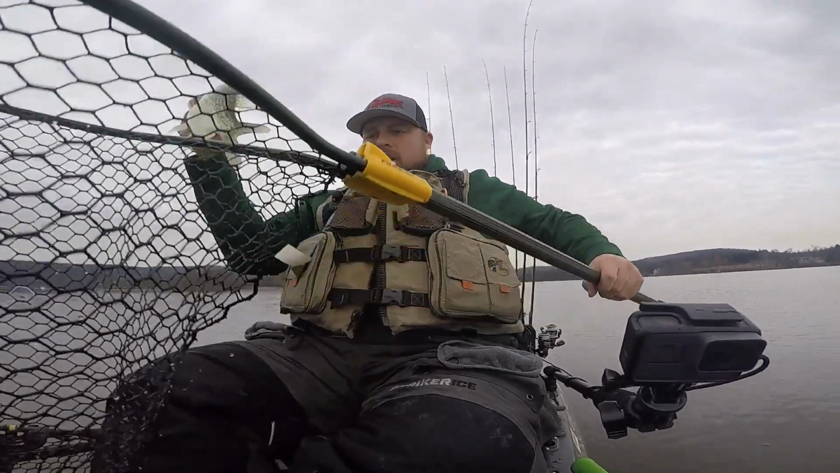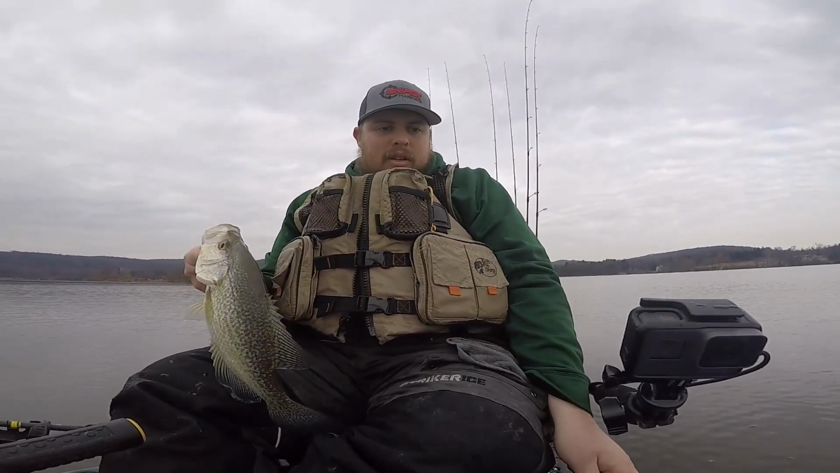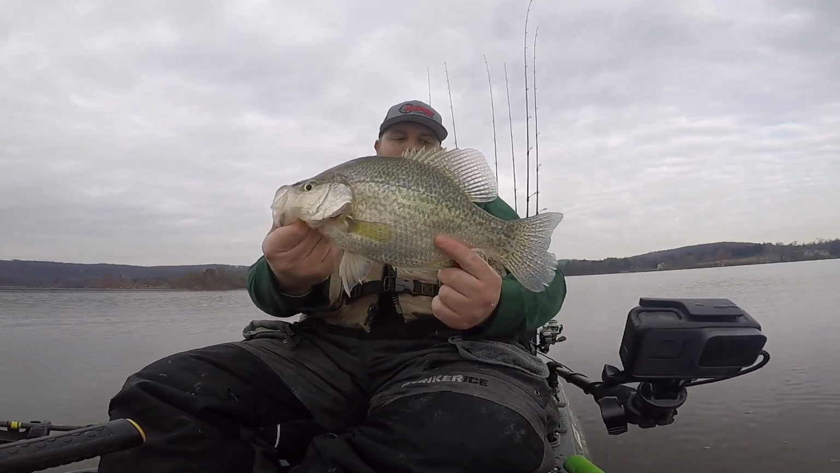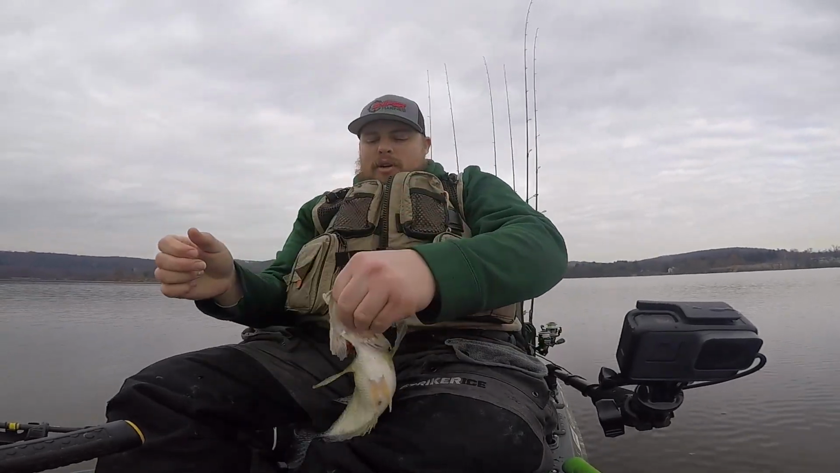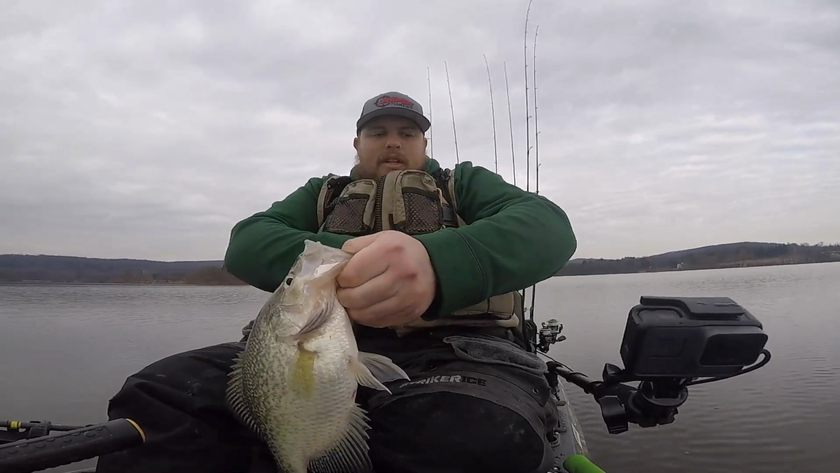There we go, guys. Look at that one. The other one was bigger. I gotta find him. I don't know where he went. That might be him over there, but there we go. There's a freaking tall crappie. Not a freaking giant, but definitely above average, probably 14-incher. But close to the PB.